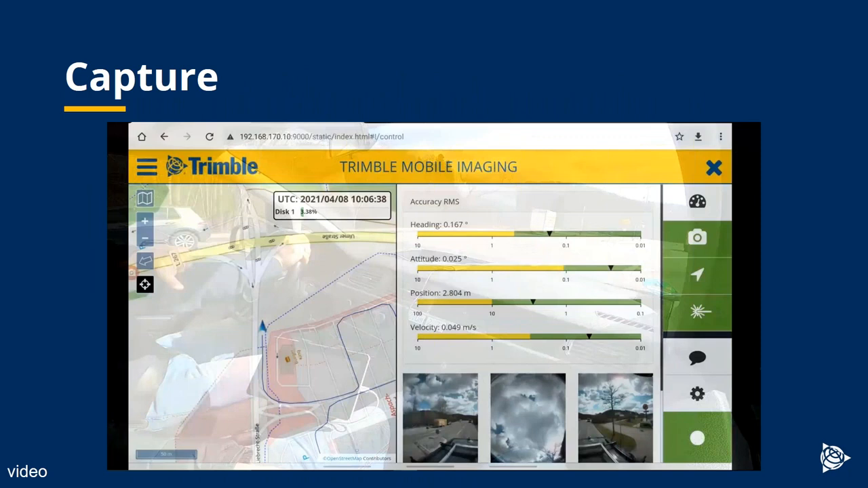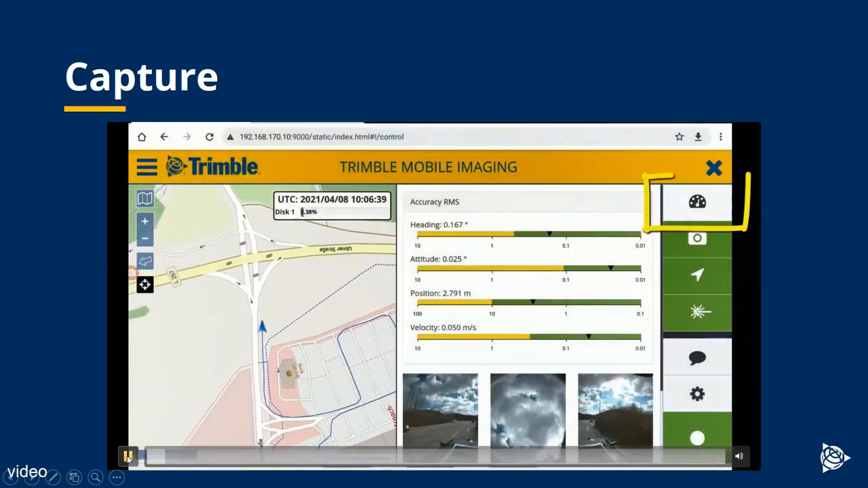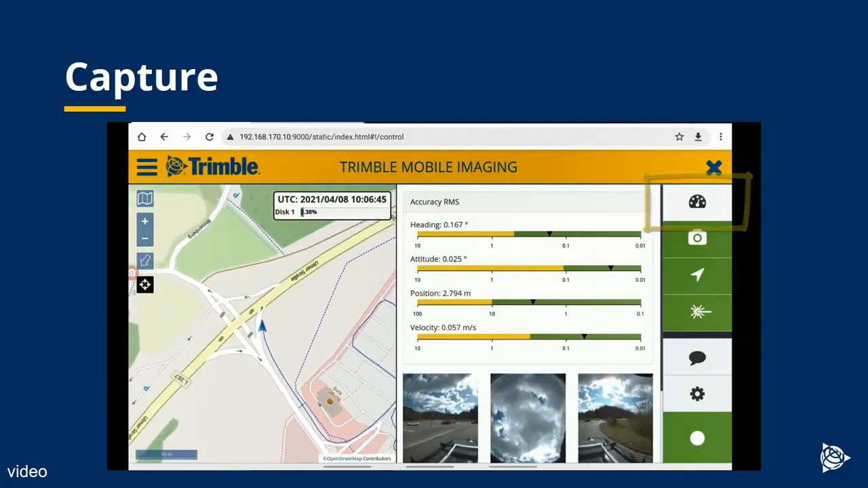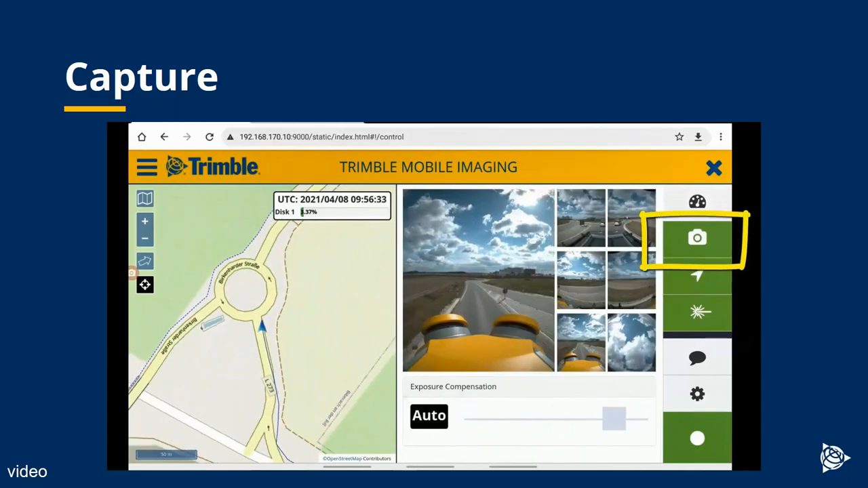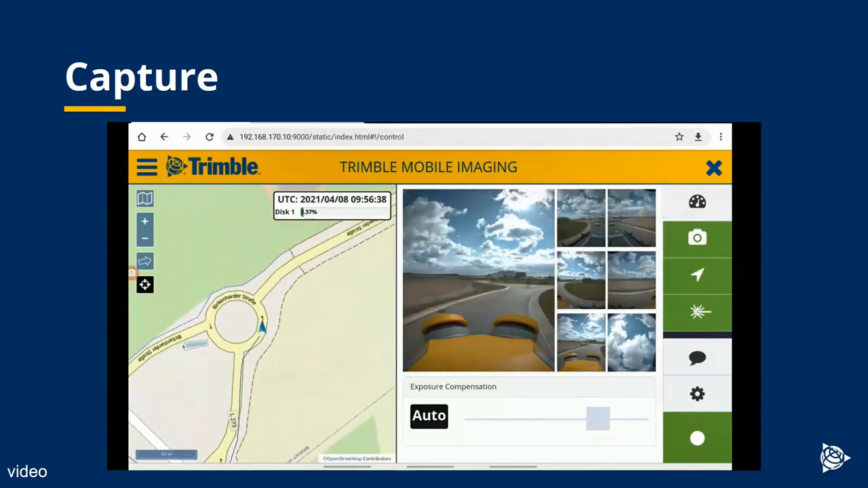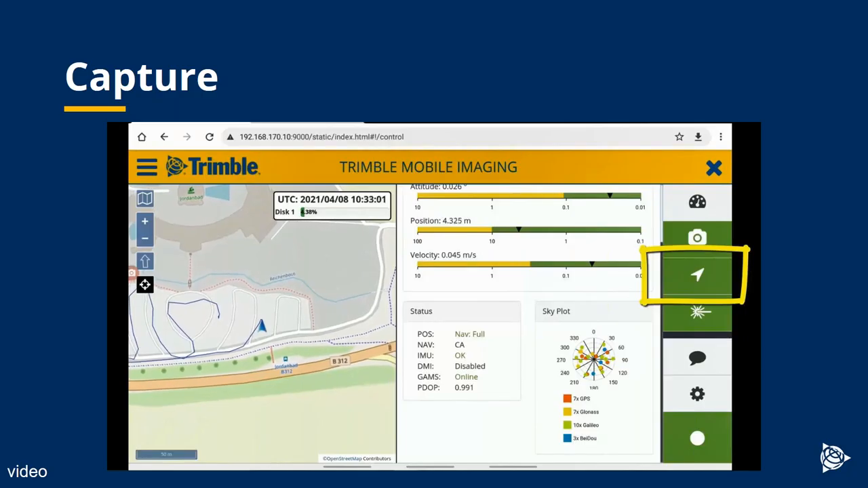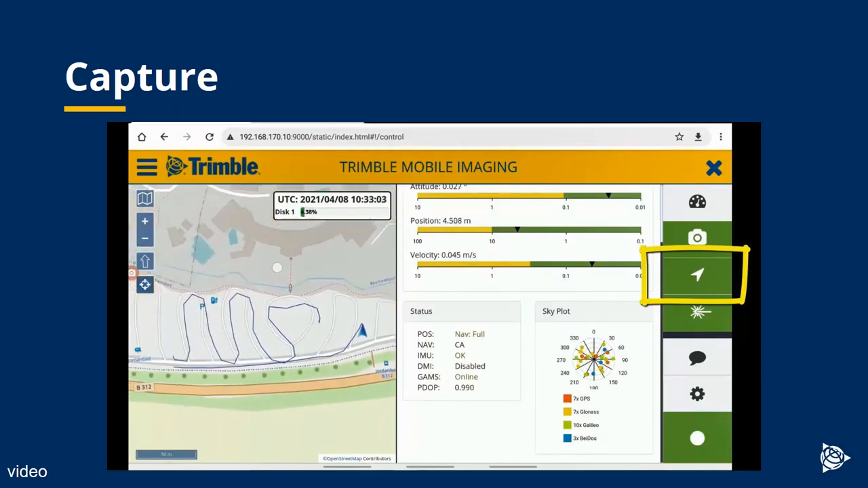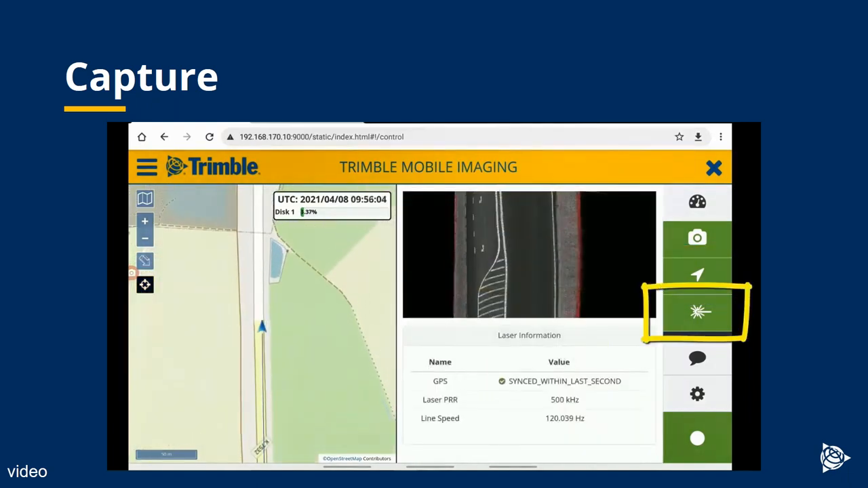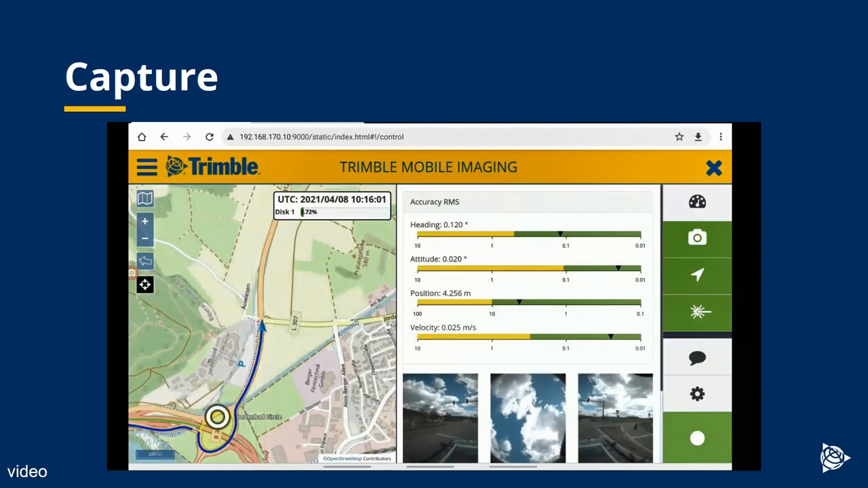Capture. So here we have a little screenshot and video showing the capture software. We focused here on simplicity, and an operator doesn't need a huge amount of training to operate the system. Operator can very quickly, at the press of a button, change between navigation information, image information, or indeed point cloud information, and the trajectory is recorded there on the map display. And here you'll see a waterfall view of the point cloud as it's captured.